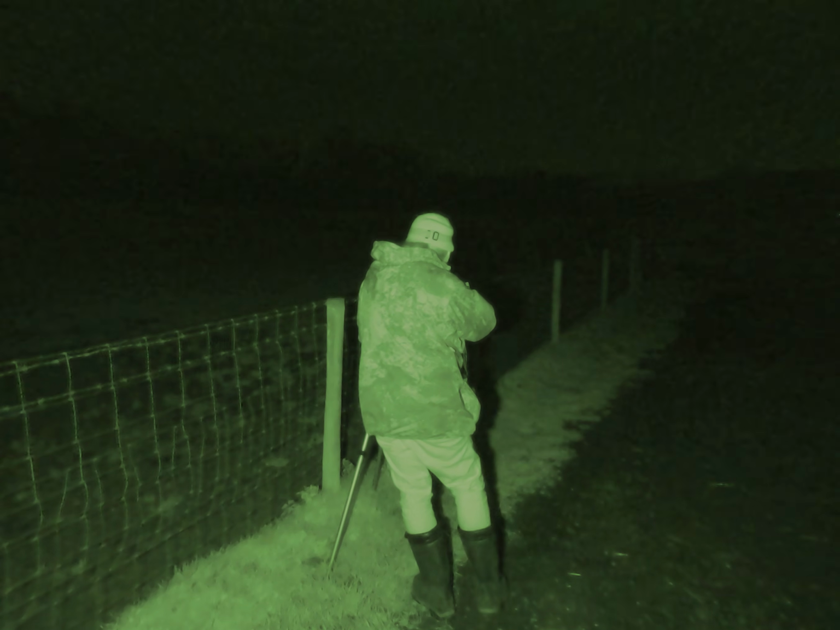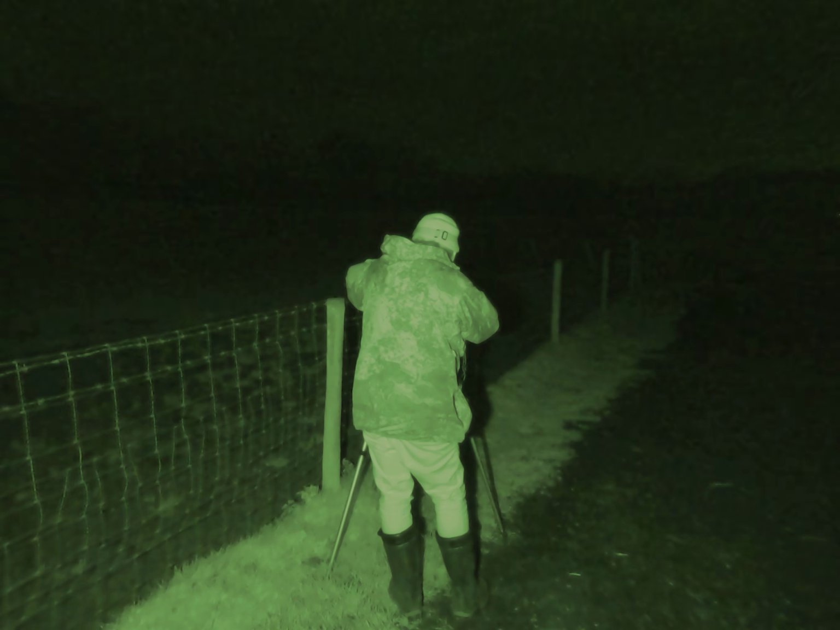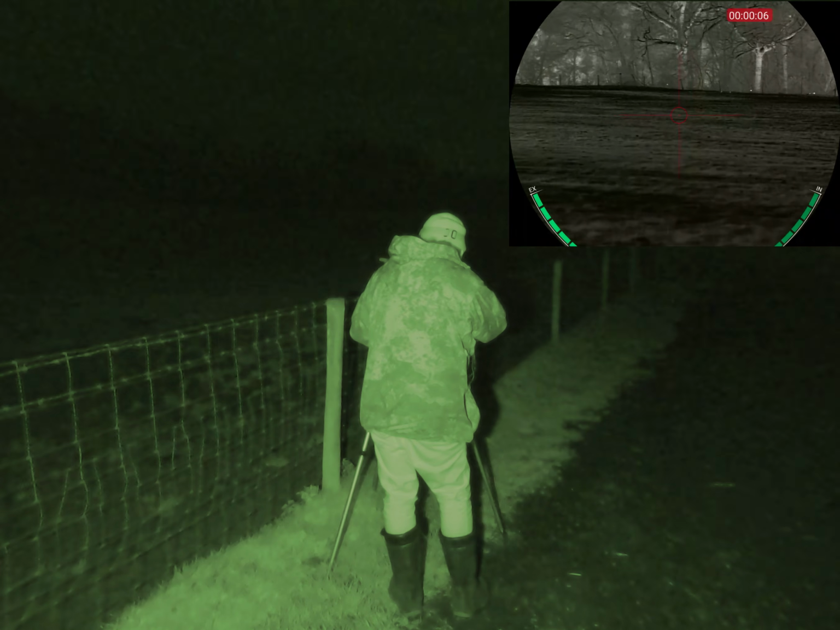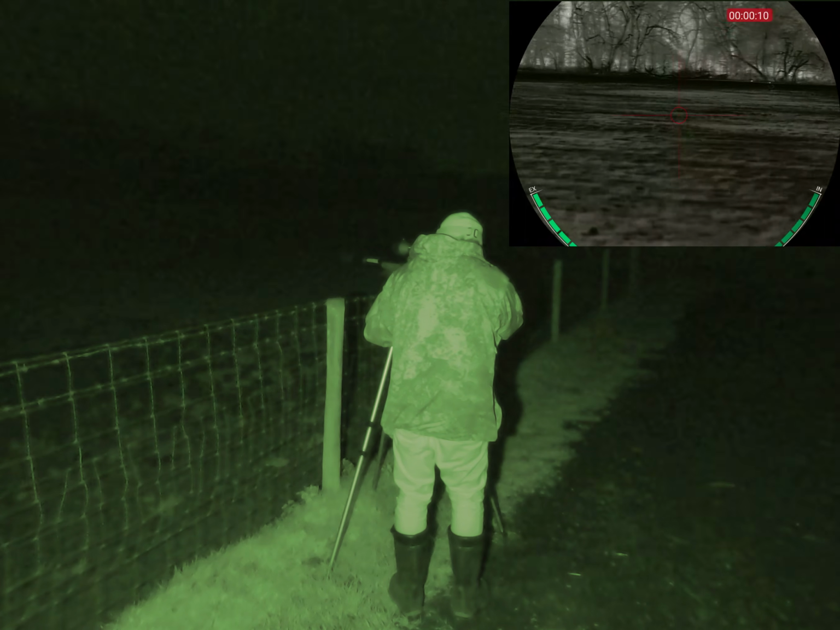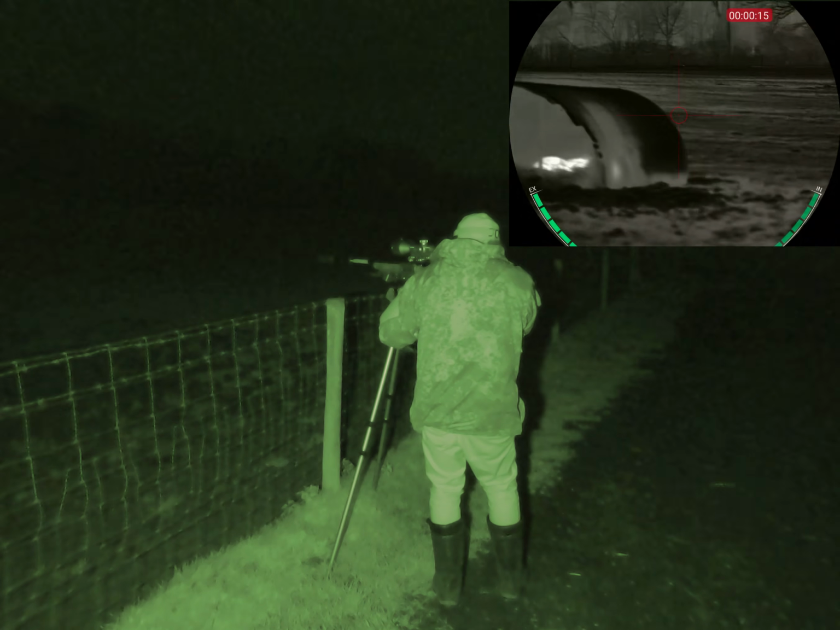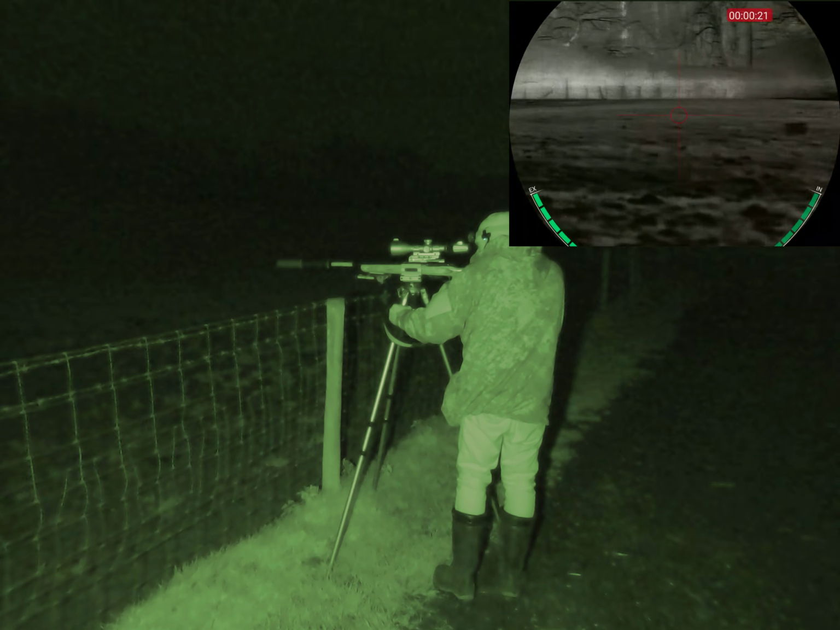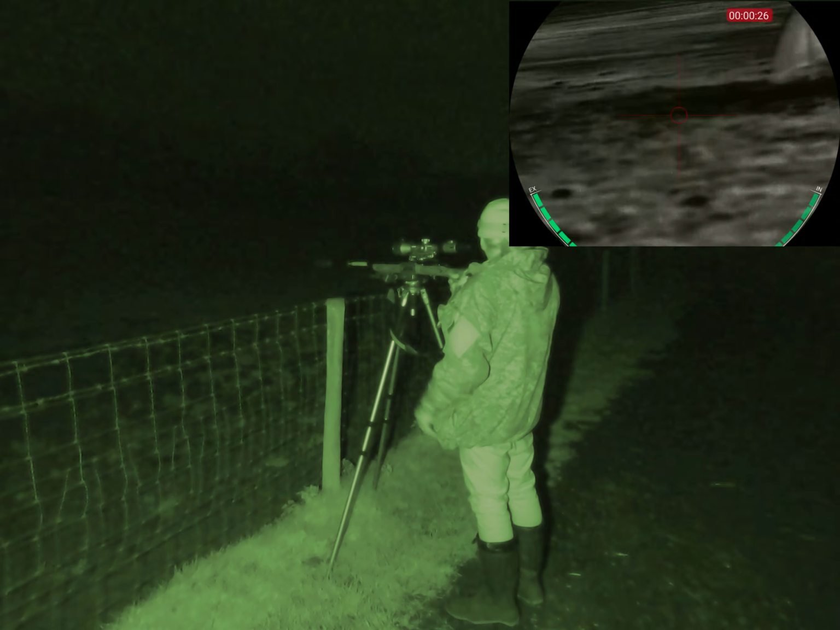Now currently, if I just switch on the old video on the Nocpix, I can see 1, 2, 3, 4, 5, 6, 7, 8, 9, 10, 11, 12, 13, 14, 15, 16, 17 rabbits all along that tree line out there.